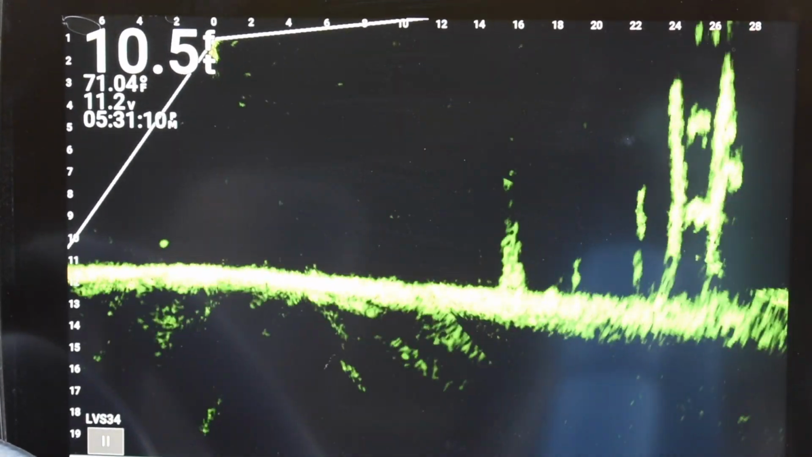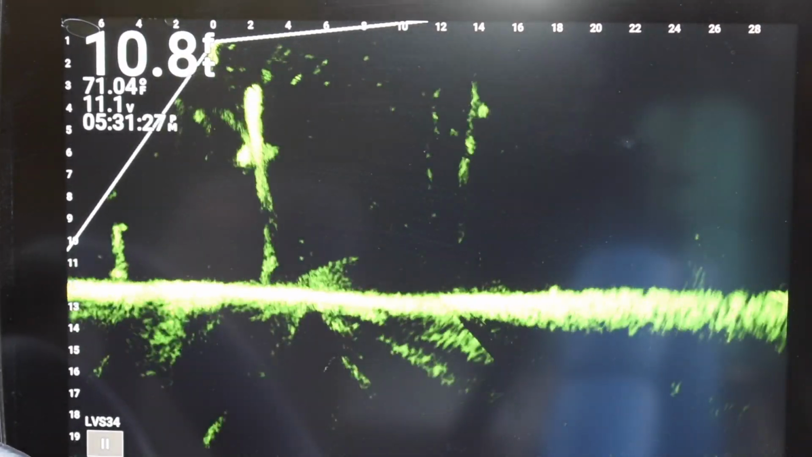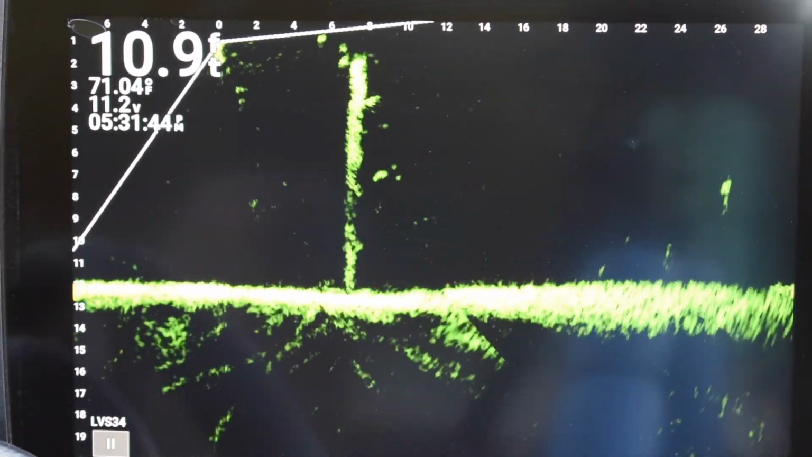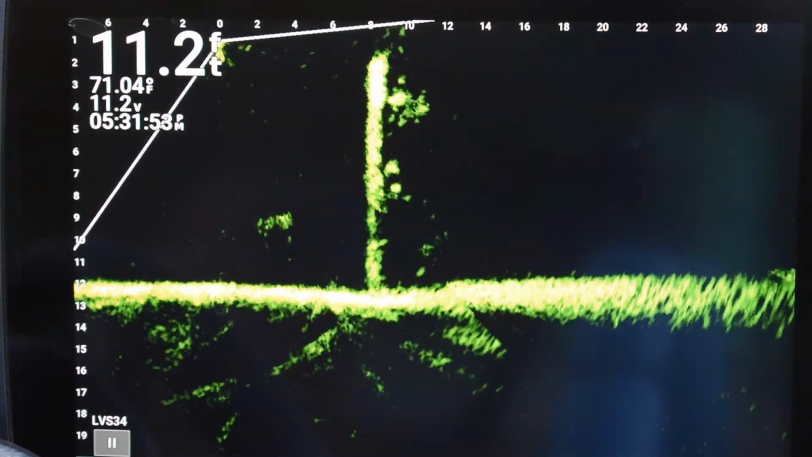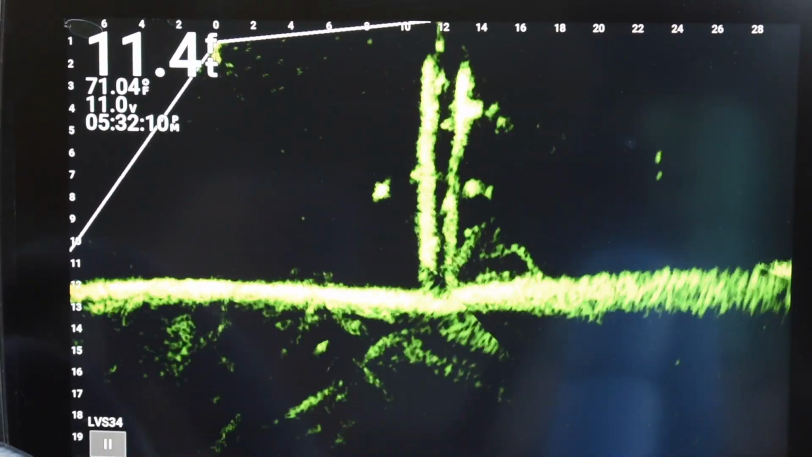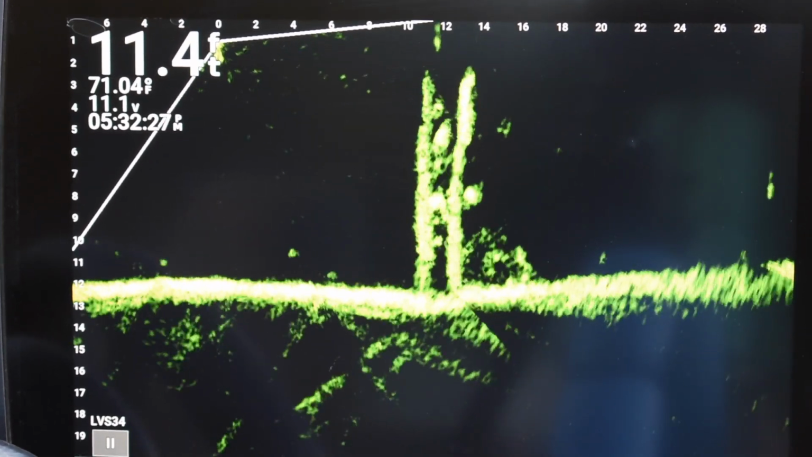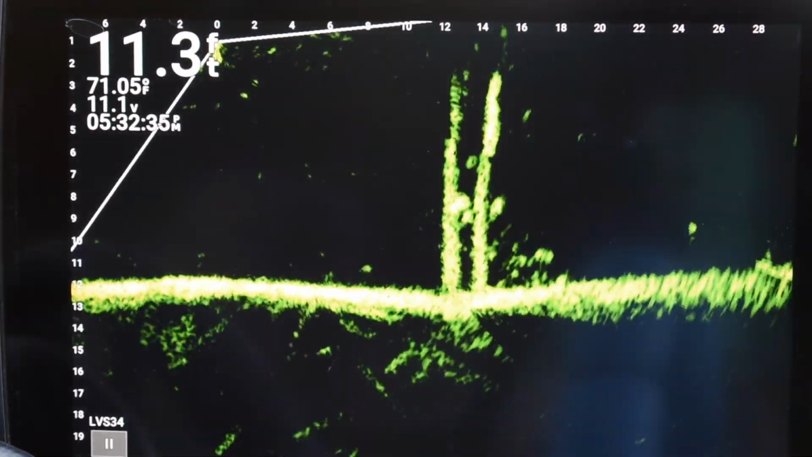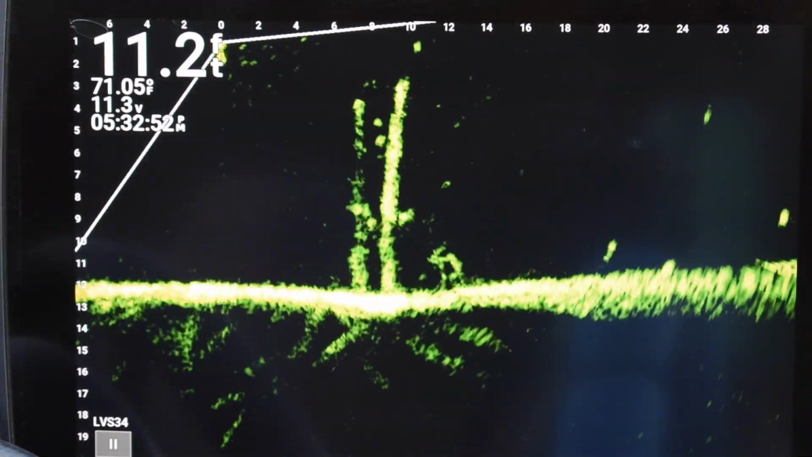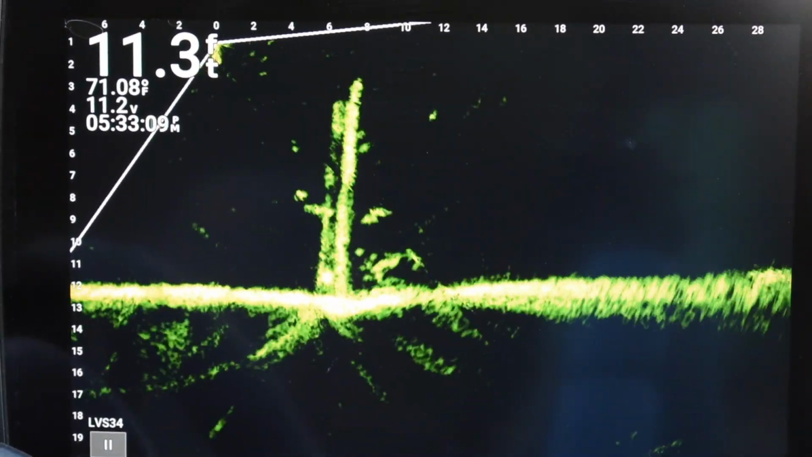But so I've been moving and just looking, and I actually even went shallower. And look here what I found. Turns out they weren't crappie. Not sure exactly what they were, and I've got it sped up, but it's a really good picture with the Livescope. You see it at 30 feet, and I couldn't get any reaction from these fish. I started hitting them in the head, moving them around a little bit, but definitely some better fish sitting on these. You call them stumps, I call them trees, and a little bit of standing timber.